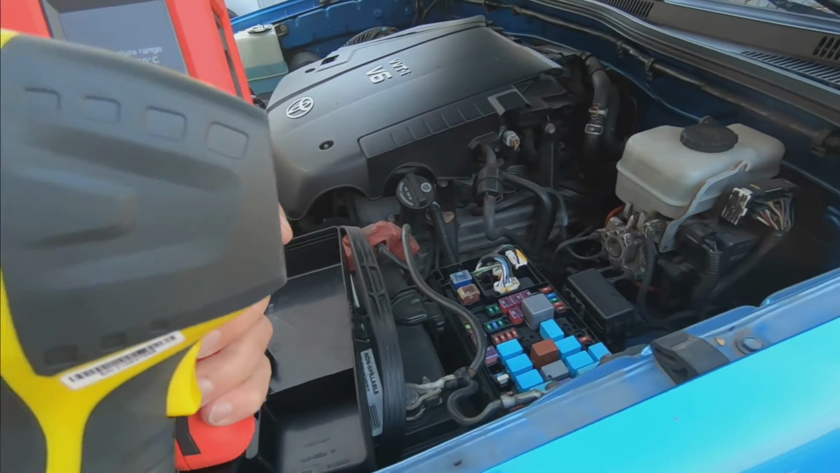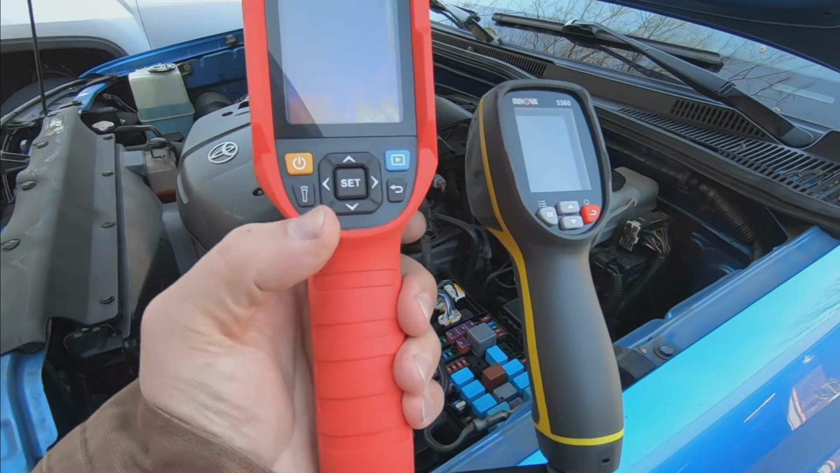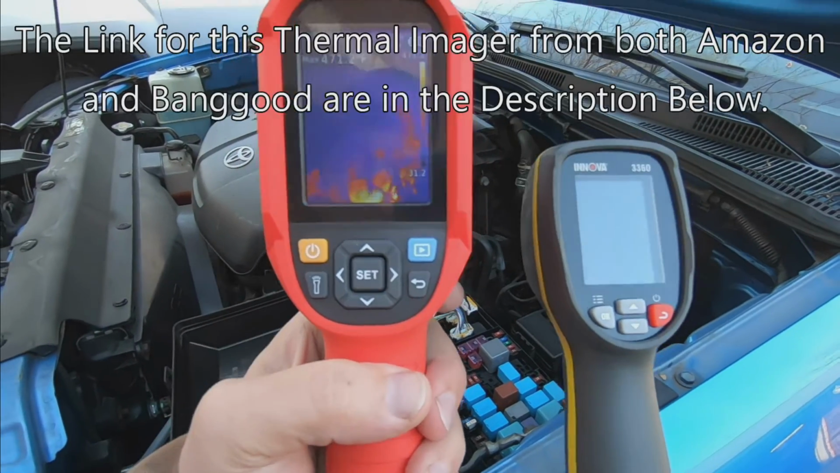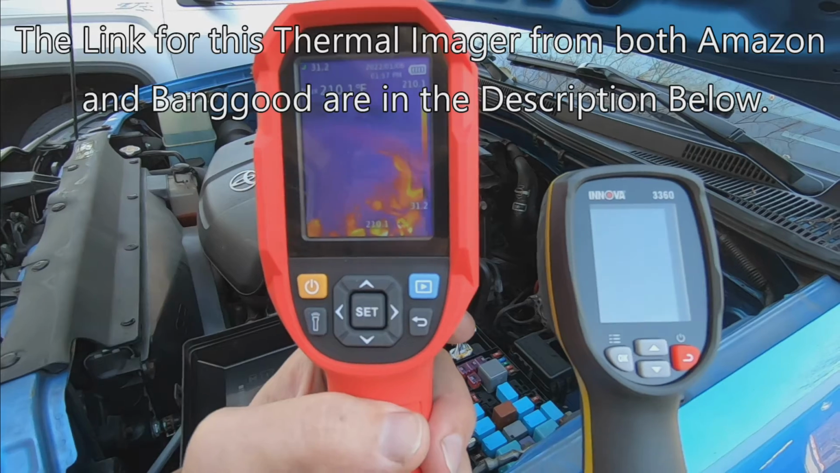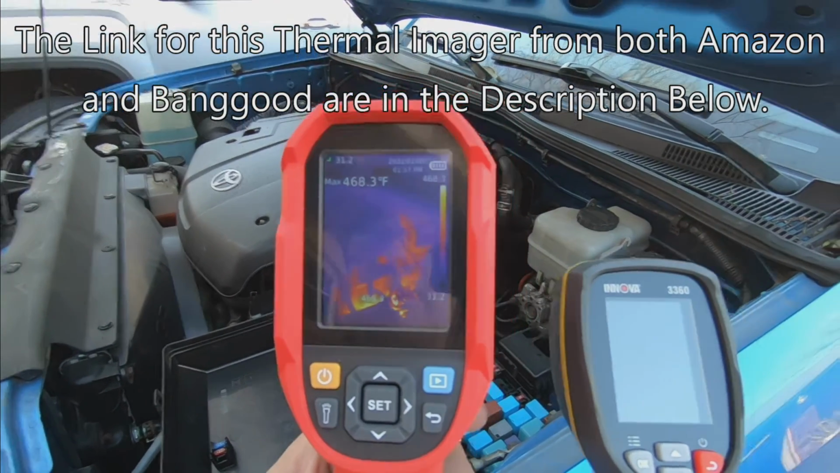And then hopefully you guys can get some information off this video to determine if you want to order one of these or not. I think for the money, it's going to be hard to beat. It's a very, very nice thermal imager.